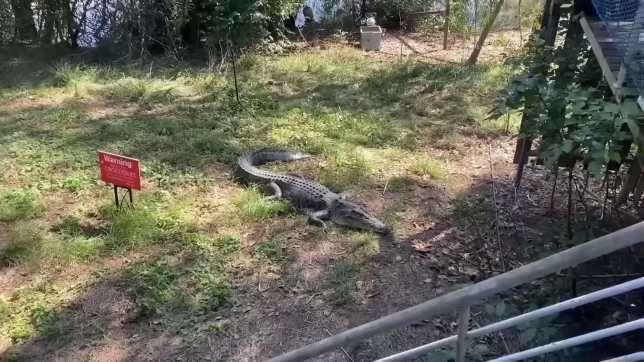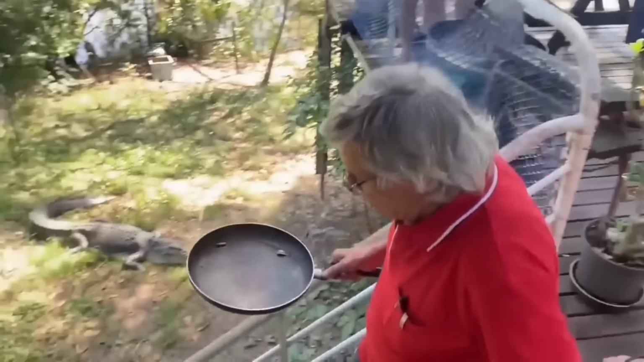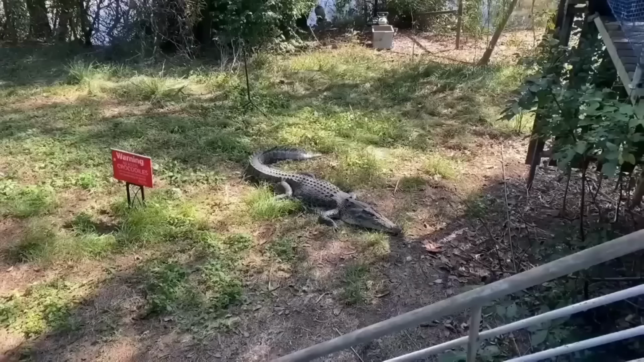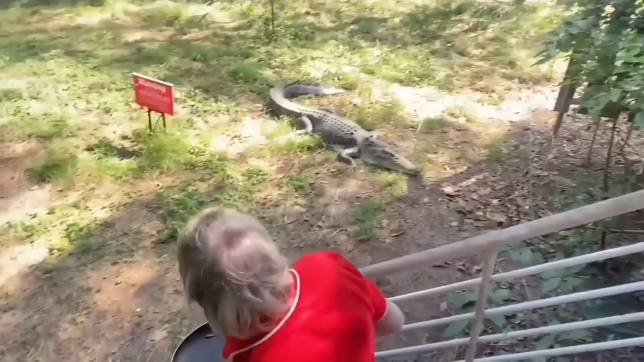In this video, a man films from the stairs of a terrace overlooking a natural area known for its crocodile inhabitants. One of these crocodiles is seen up close, standing at the edge of the terrace, almost as if it's watching the people there. It's a tense moment, as crocodiles are known for their power and unpredictability.